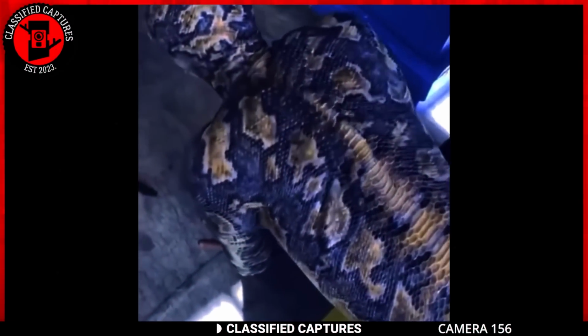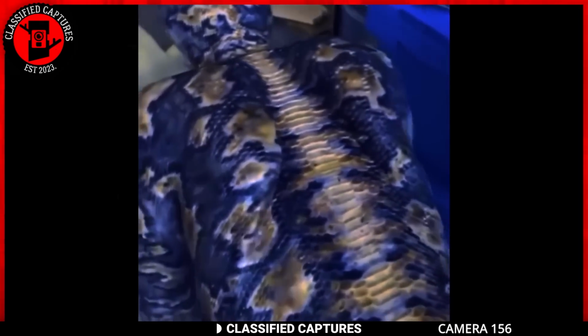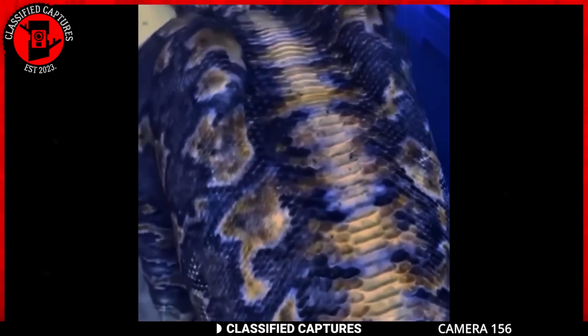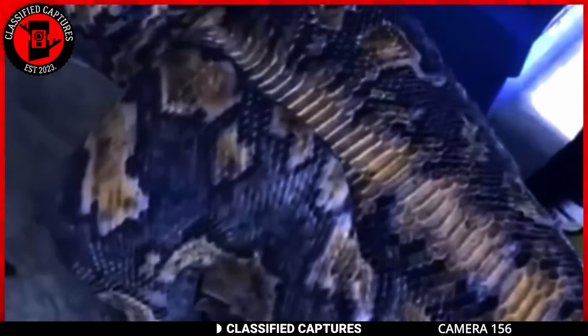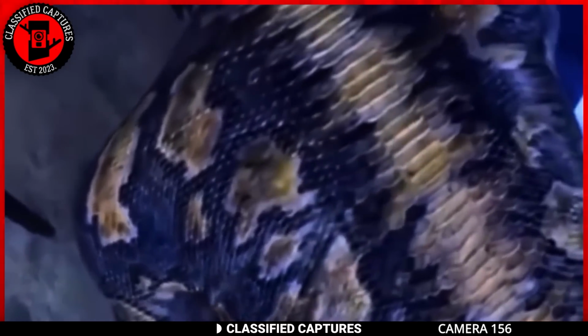Extreme body modifications, such as tattooing the entire body or undergoing procedures to resemble animals, are indeed a form of self-expression that can be perceived as unconventional and even shocking. In this case, we have a person with his back inked like a snake. I mean, talk about commitment to the extreme.